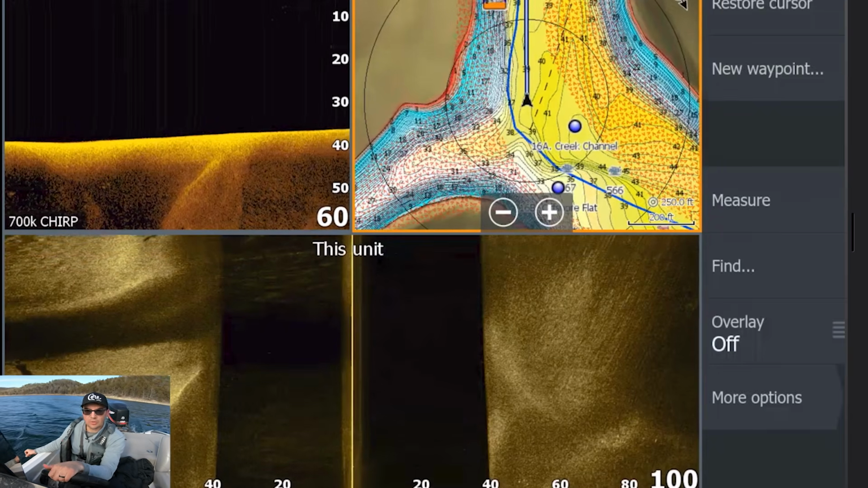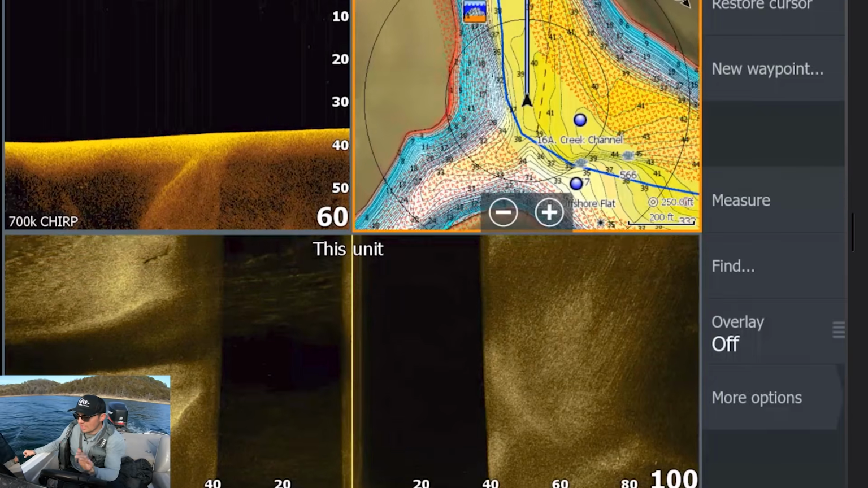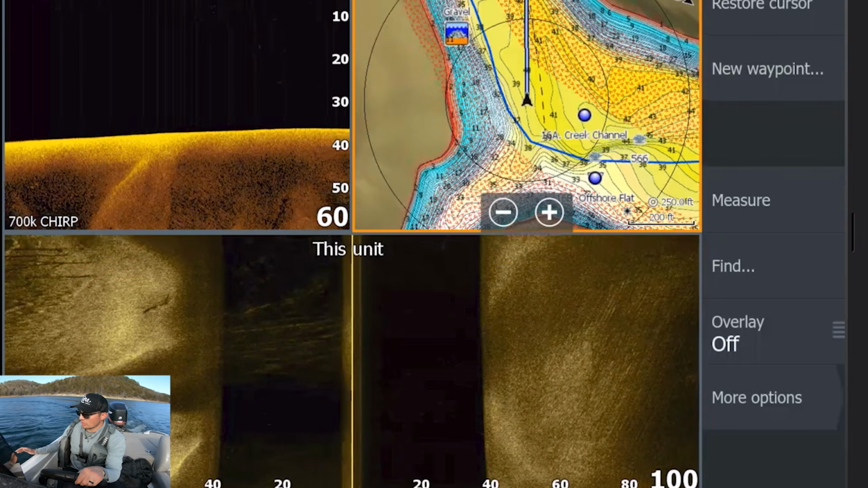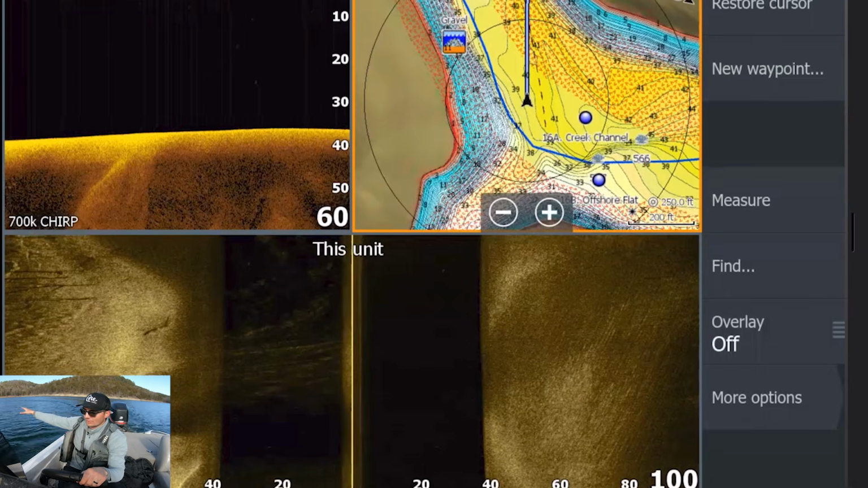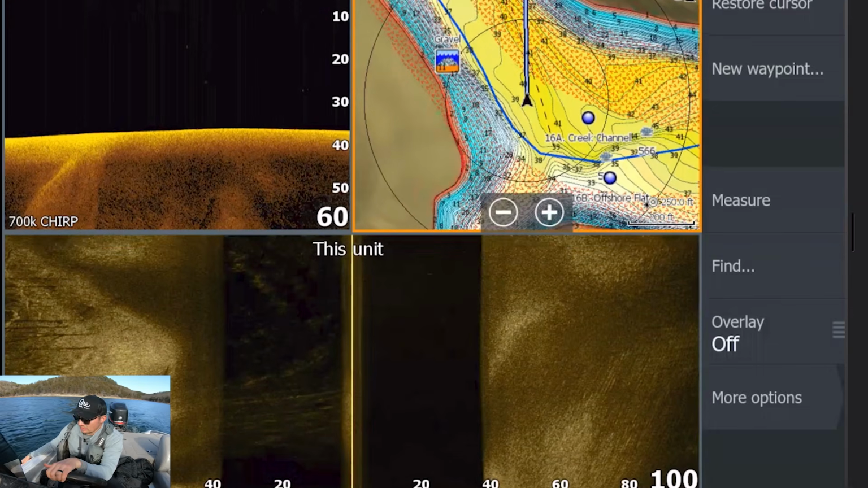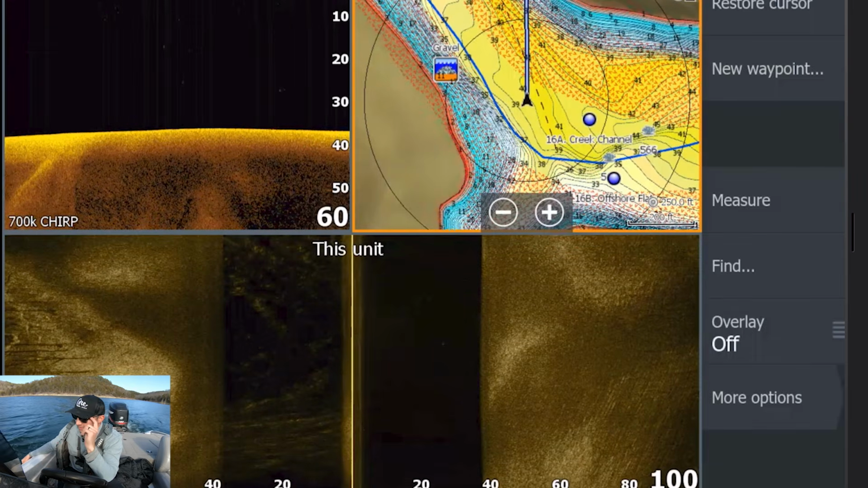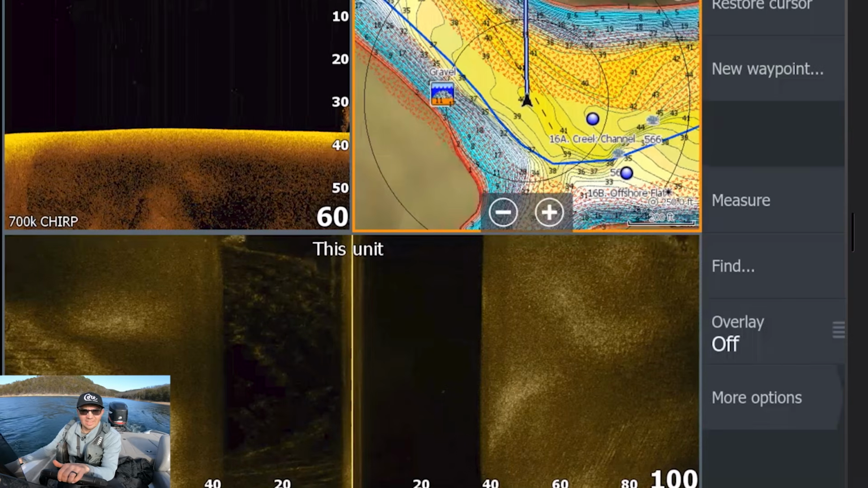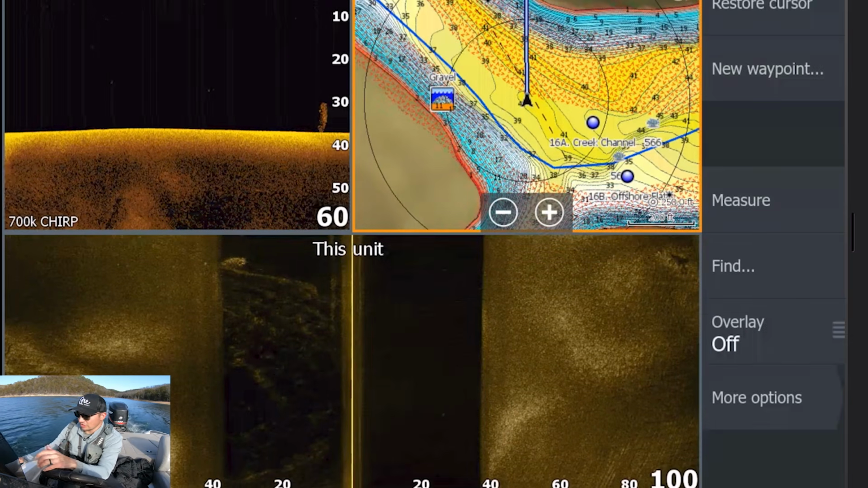Now I want to confirm that really quick by graphing the other side of our waypoints as well, because sometimes the fish are going to be on one half of the creek, or one side of the waypoints, and other times they're going to be on the other side. So I want to make sure I graph this other side really quick. Usually this takes me a maximum of like 5 to 10 minutes per area to graph through and just see if we can see baits.